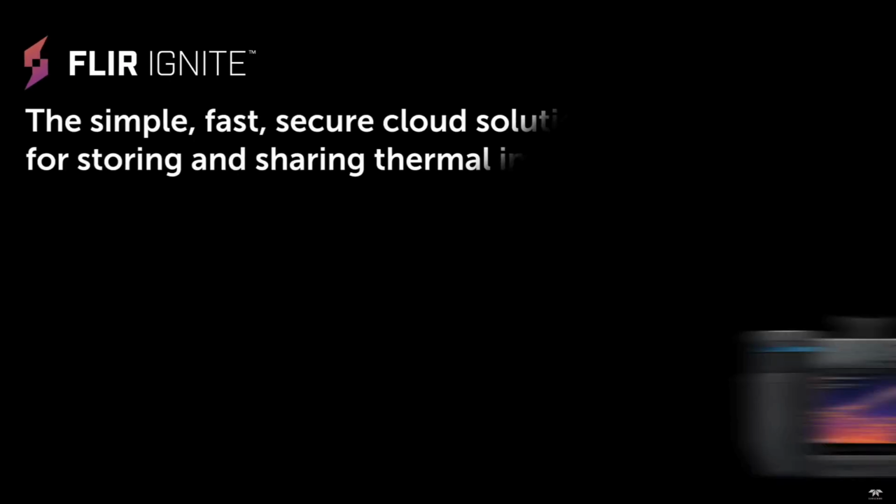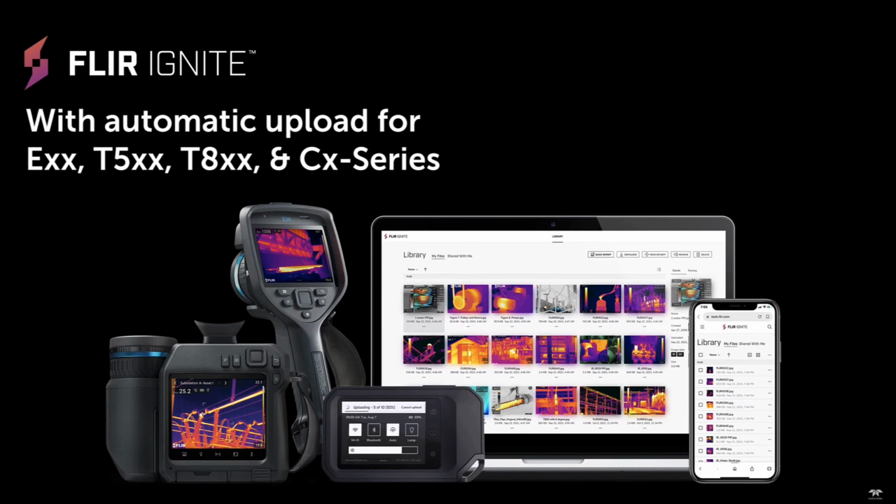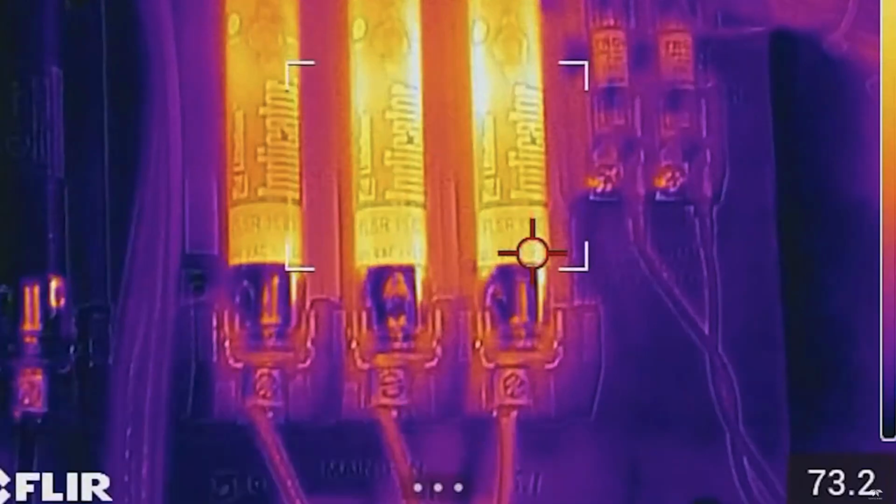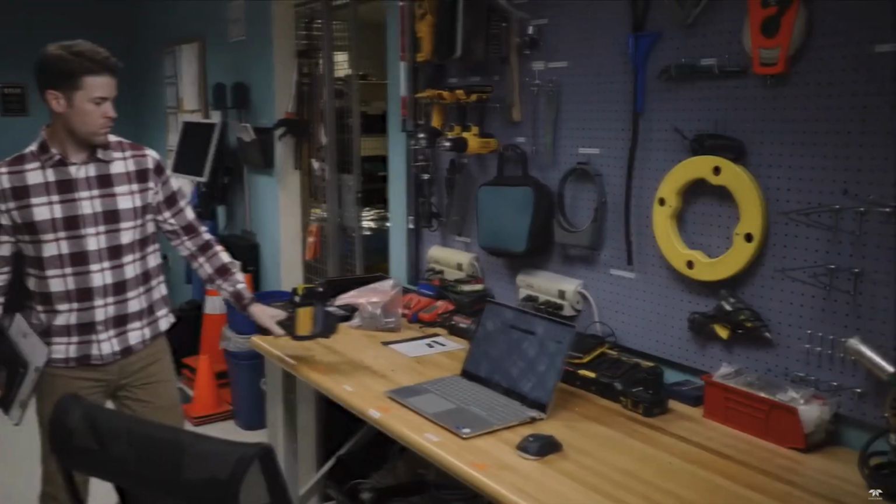FLIR Ignite is a cloud-based data management system that saves your images, keeps them organized, and provides the ability to generate reports. Users create an account and, when connected to Ignite via Wi-Fi on their thermal imager, any images they save are automatically synced with their account.